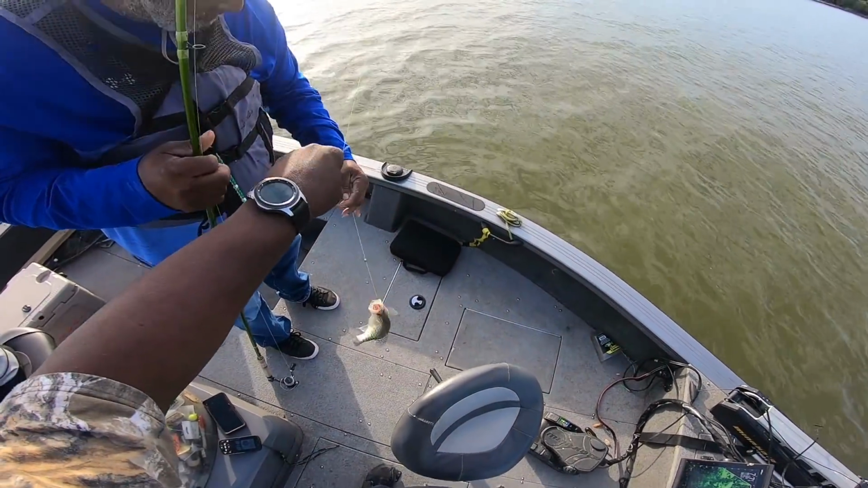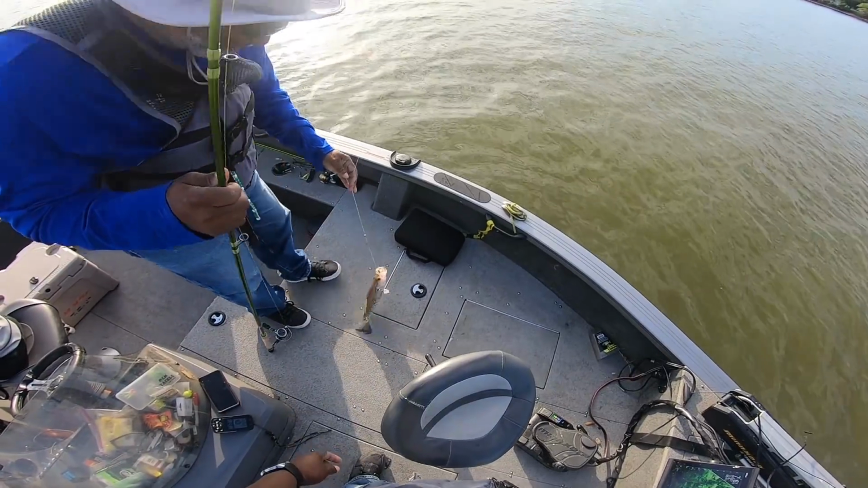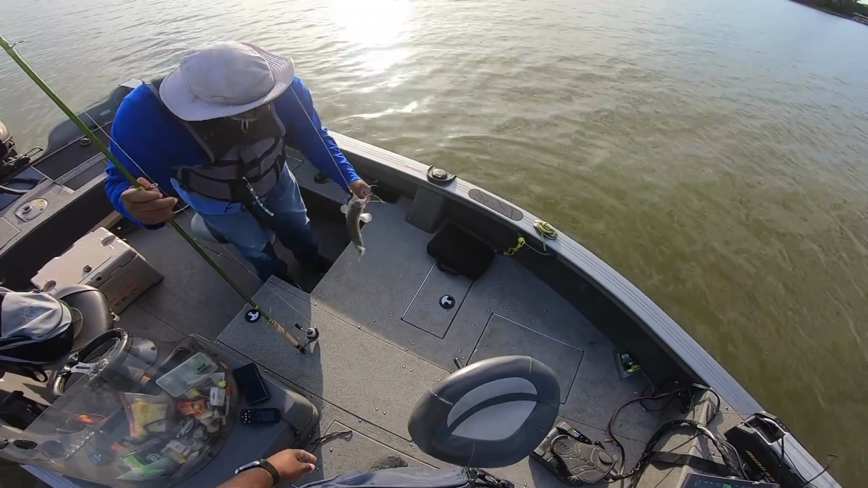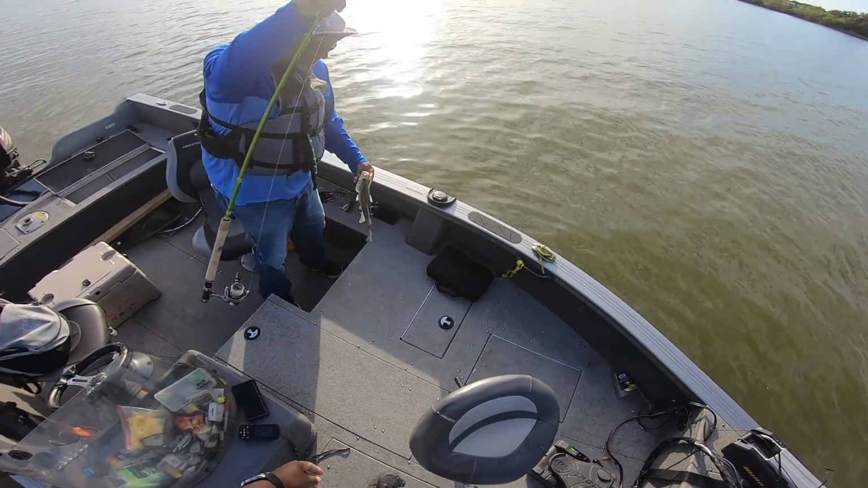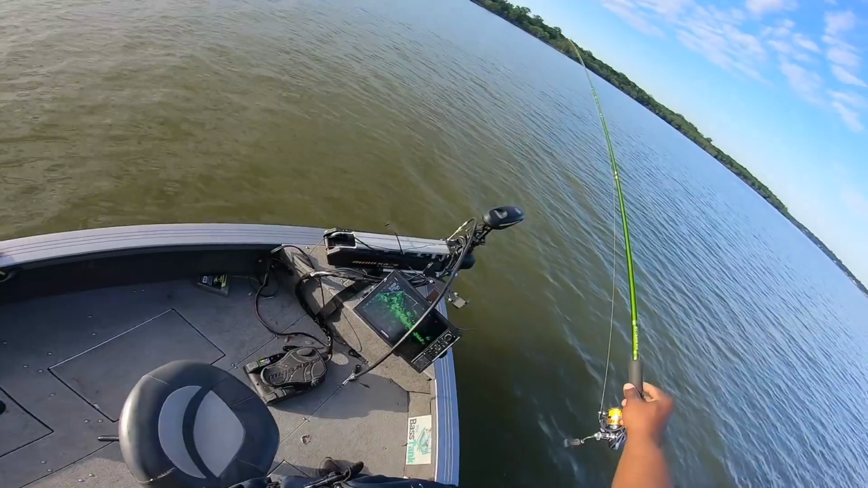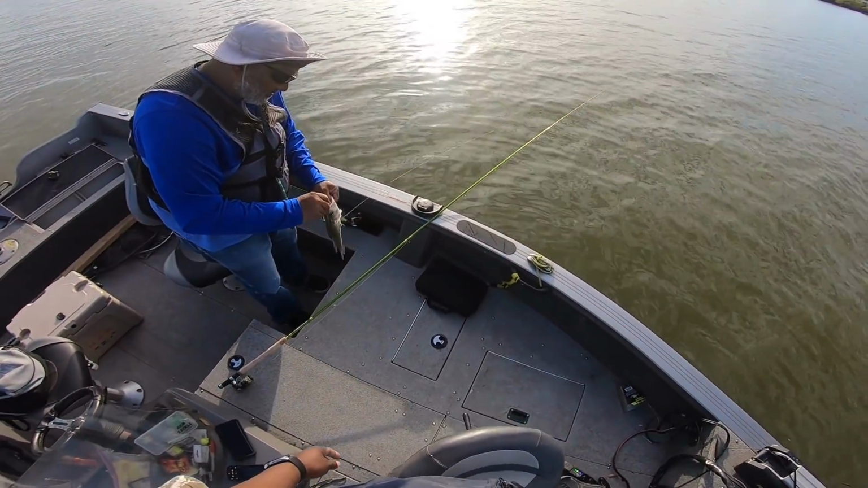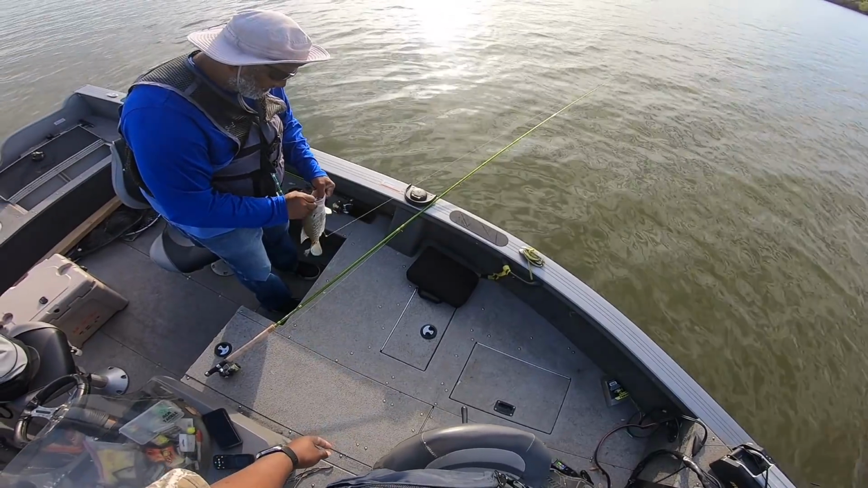That looked like a spawned out female. Is what it looked like, don't it? Yeah, that's what she looked like, but she hit. She hit. Yeah, that's what we're looking for. Now she got to quit. Yeah, that's what we're looking for. You see that fish, man?